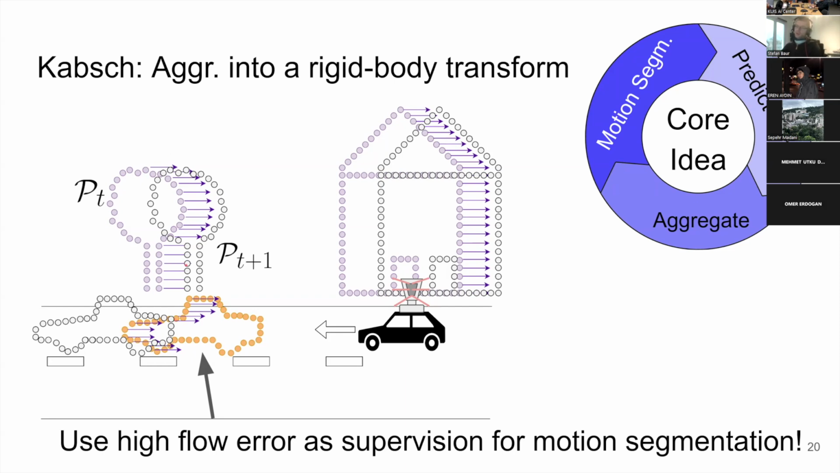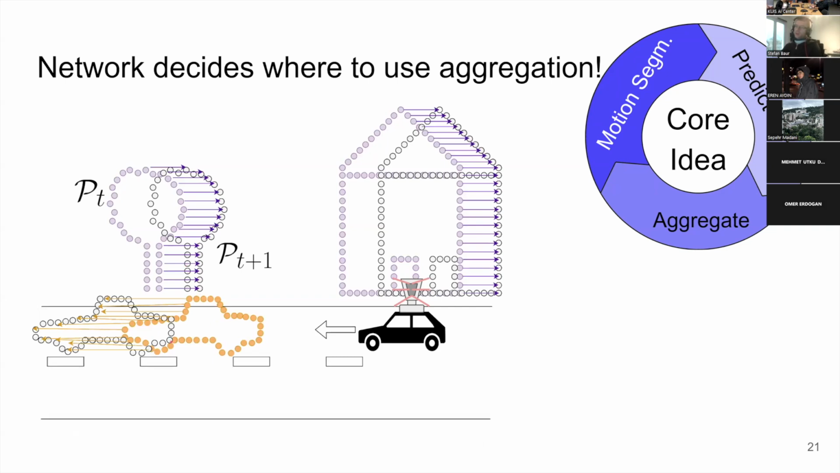And for the background, we use the aggregated scene flow. The idea here is that you use the aggregated flow for the background, and you only aggregate over the points that your network says are static, and for the ones that are dynamic in the foreground, you will basically use the raw network output.